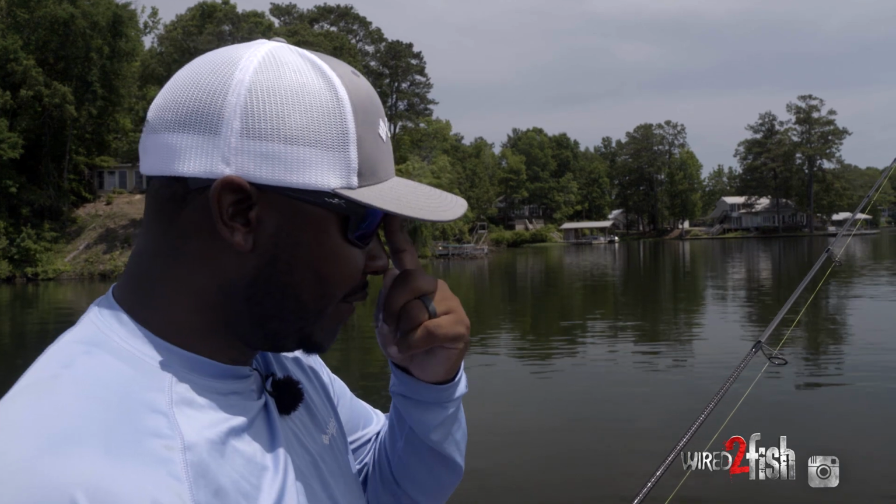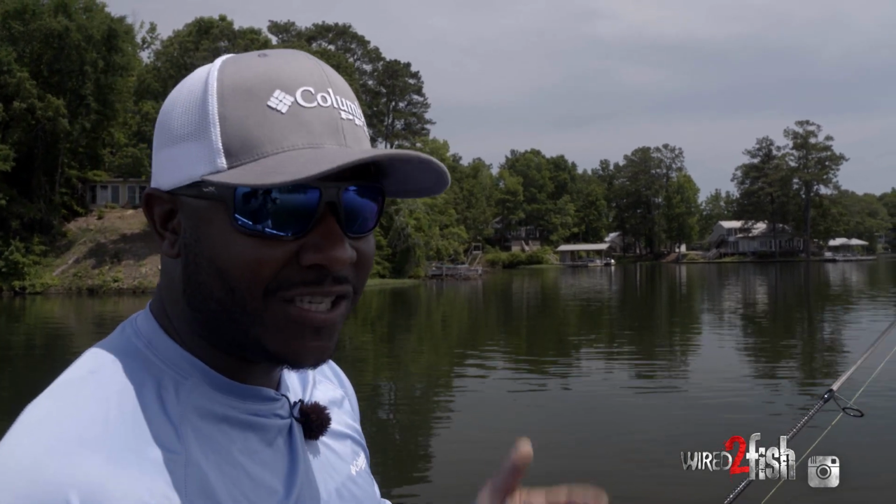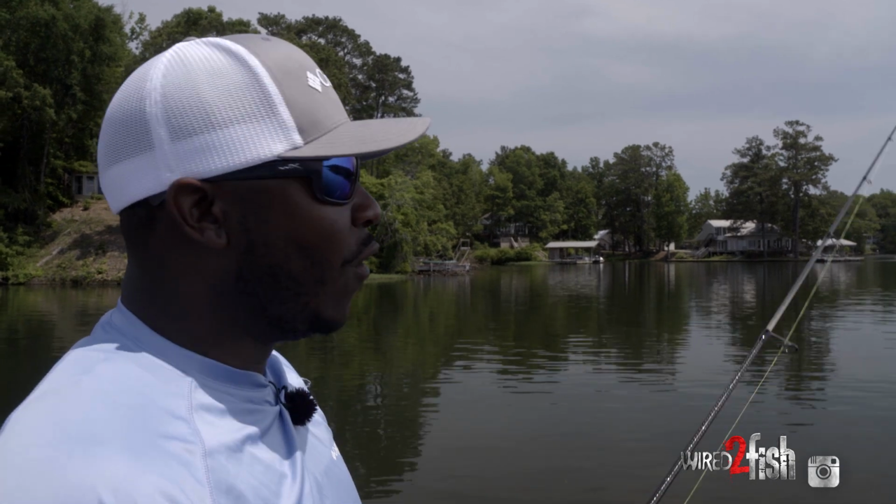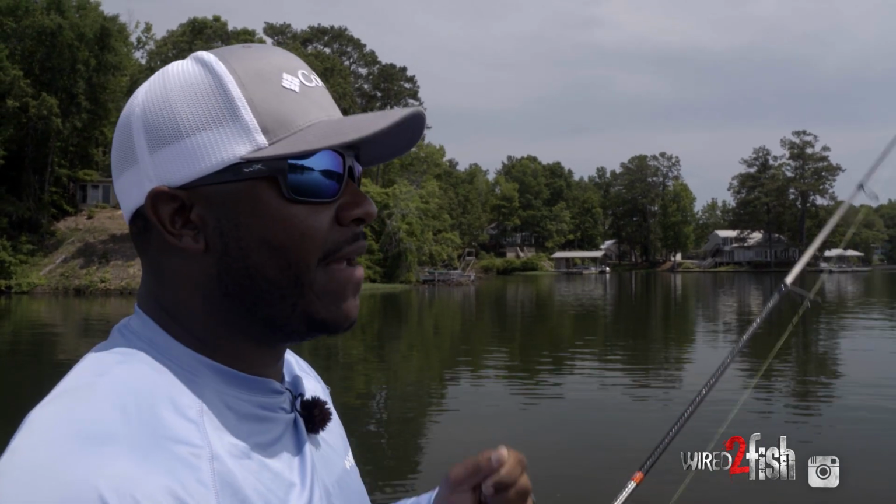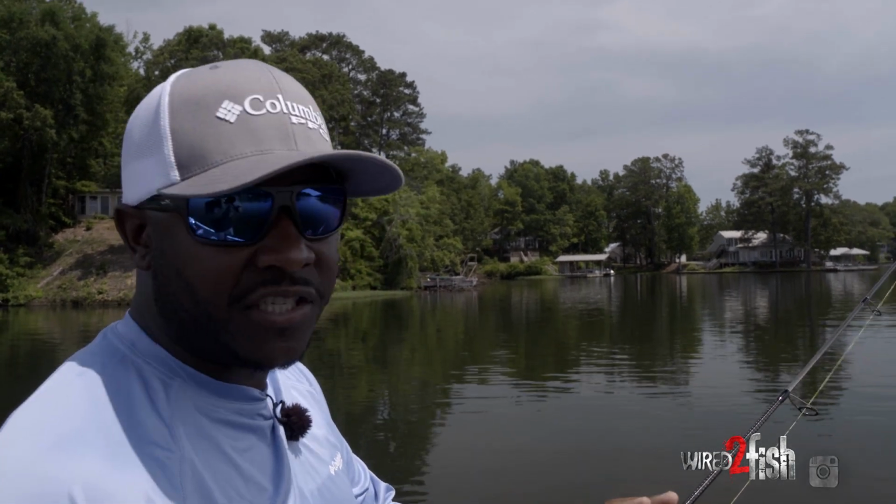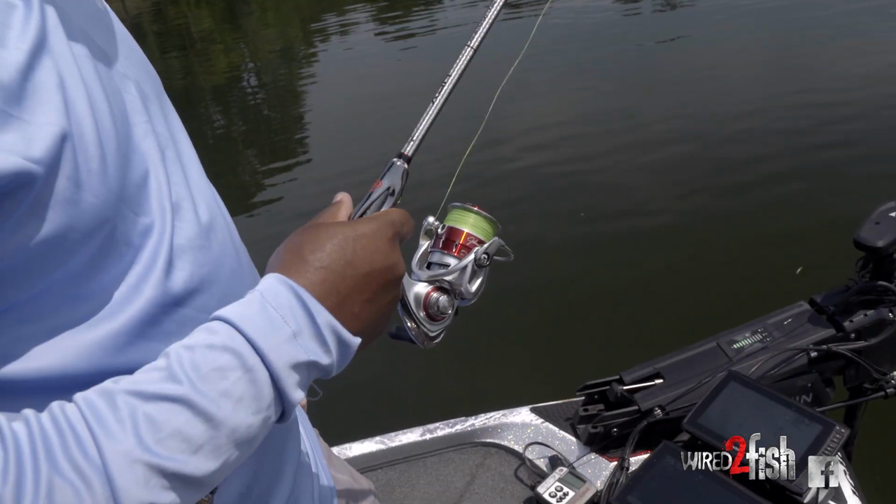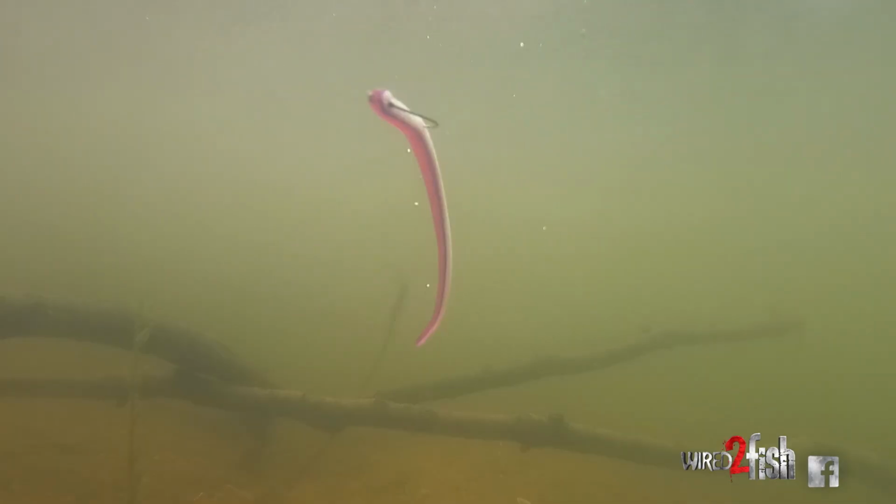A lot of the times, when you go to pick that bait up to shake it, you don't even get an opportunity to shake it because one already has it. So don't be overly aggressive and wanting to shake that bait as soon as it gets down in that pile. Let it work its way down there and let it just sit there for about 5 to 10 seconds without doing anything. And then you can go ahead and start giving the shakes.